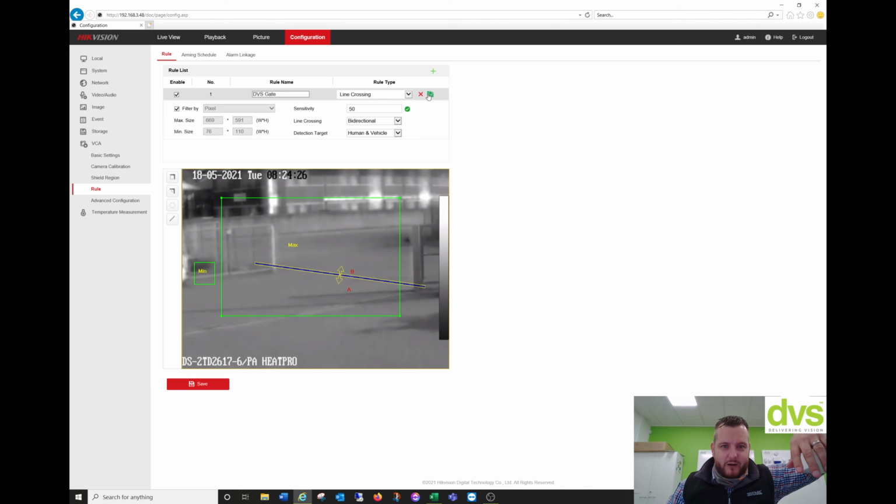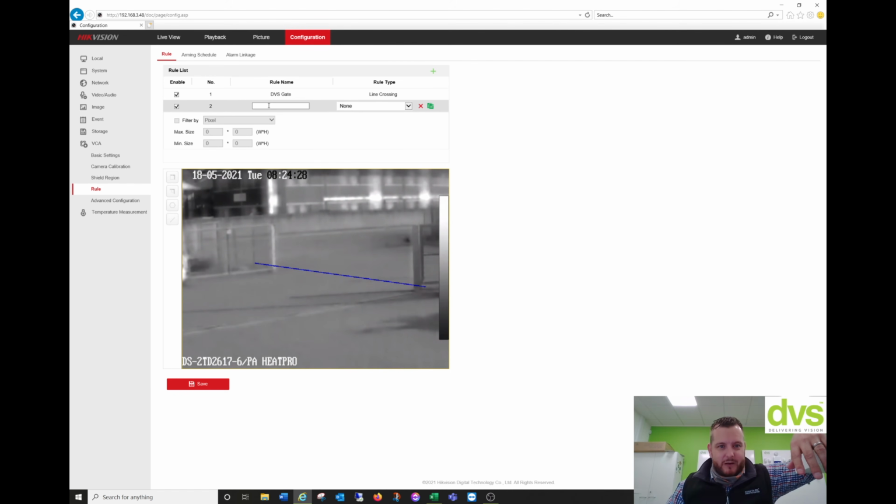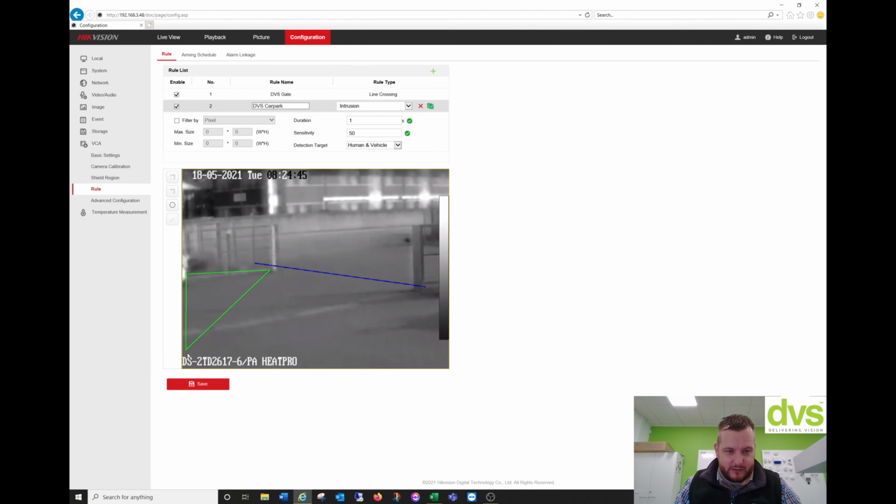So the next one, you can copy it, or you can just go add. So number 2 would be DVS car park, for instance, and we're going to do an intrusion area. So again, how long they're in the box, so 1 second, sensitivity, human, vehicle, or human and vehicle. So we're going to draw the area. So anyone that comes in here, and you can have different shape